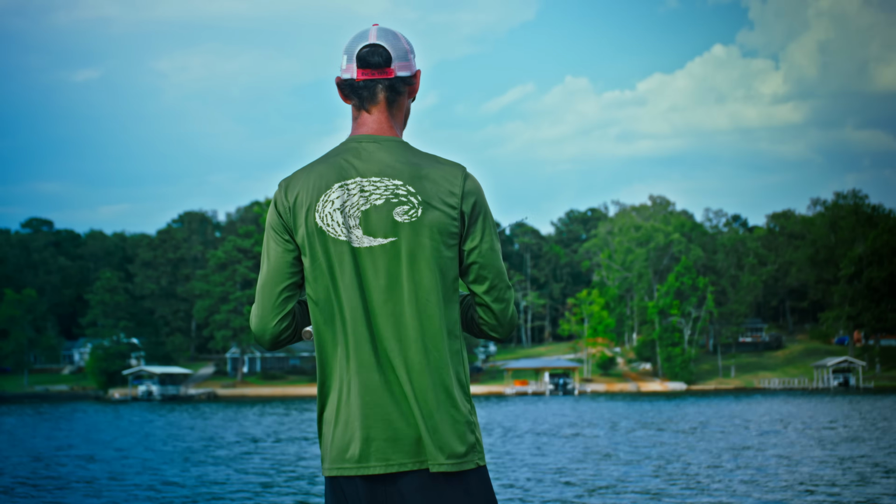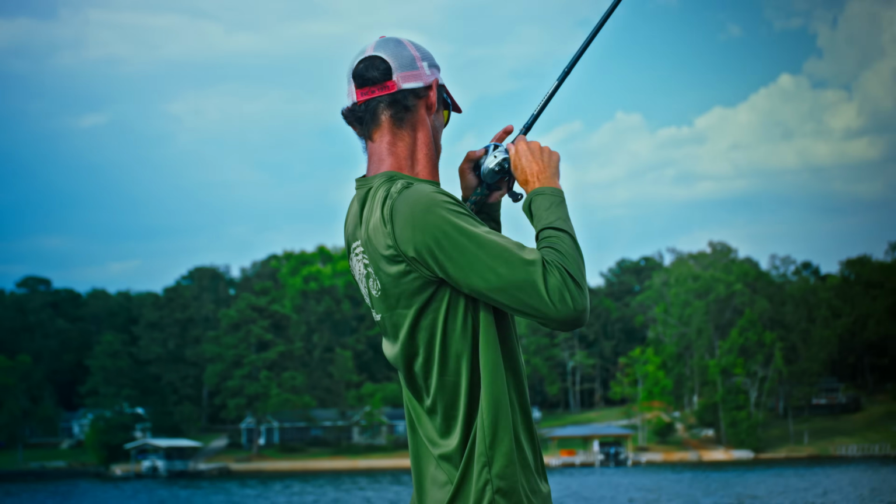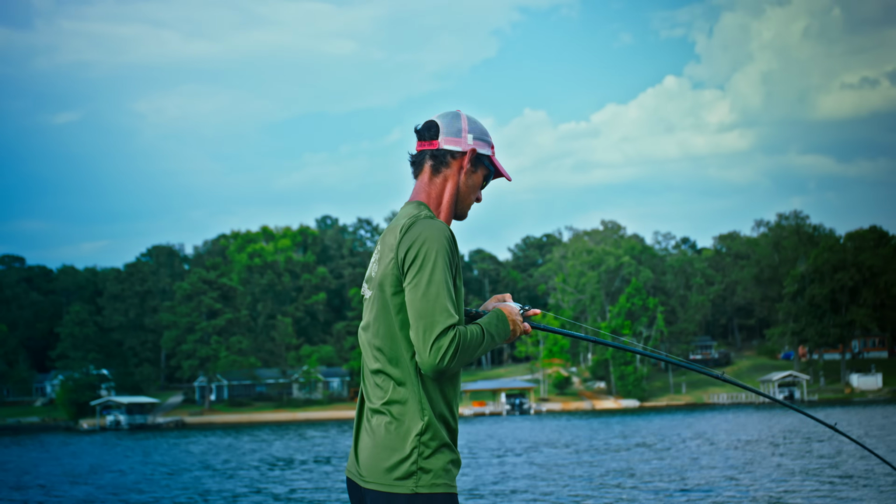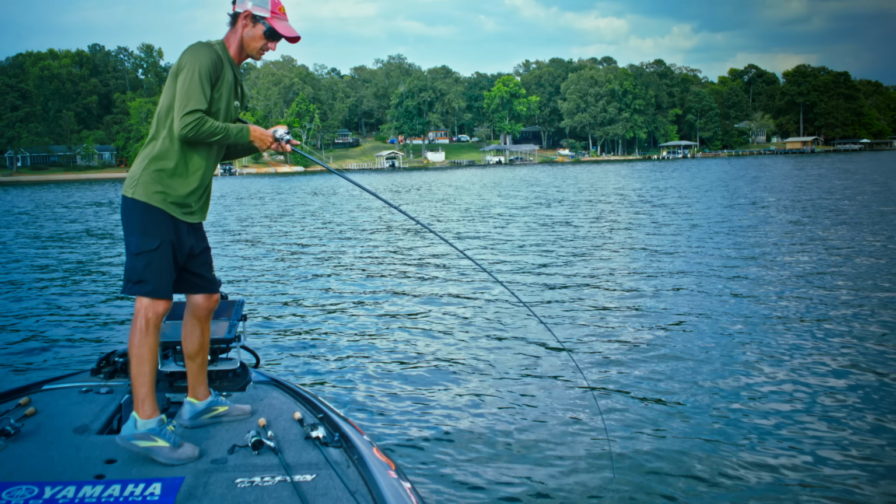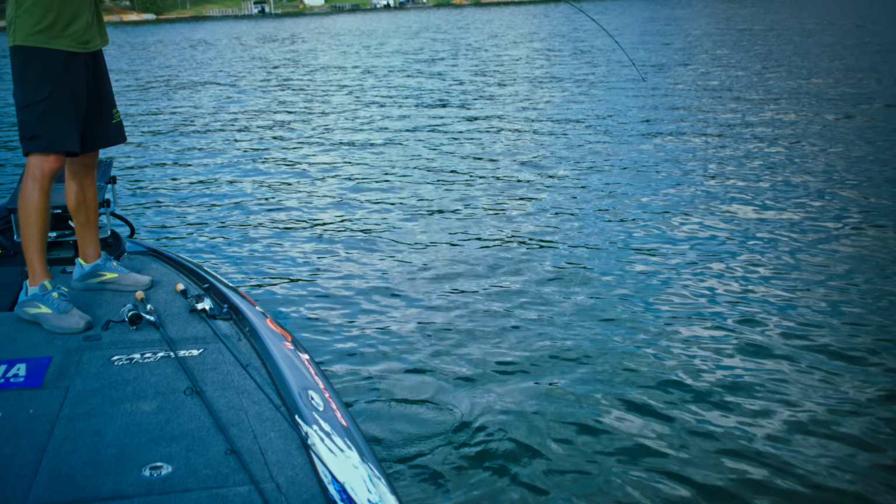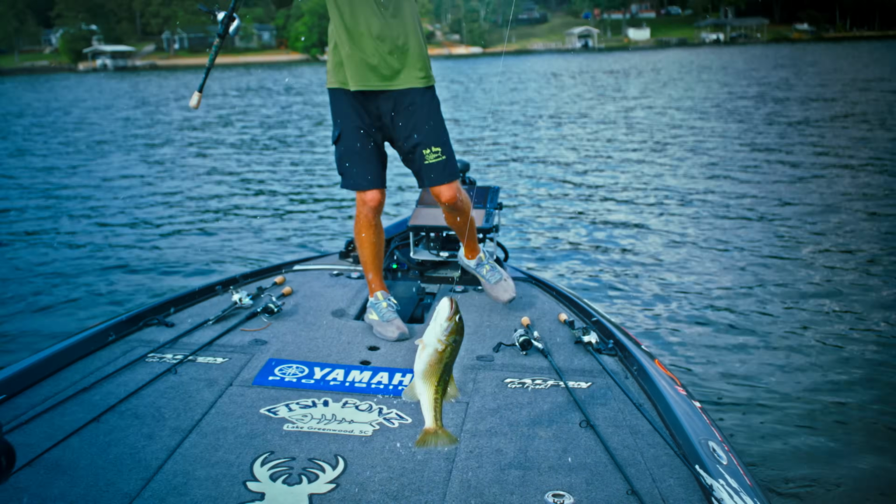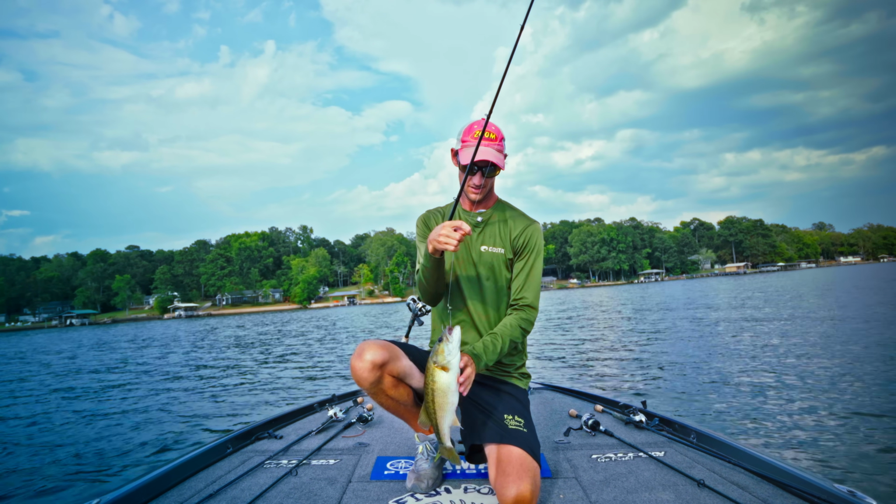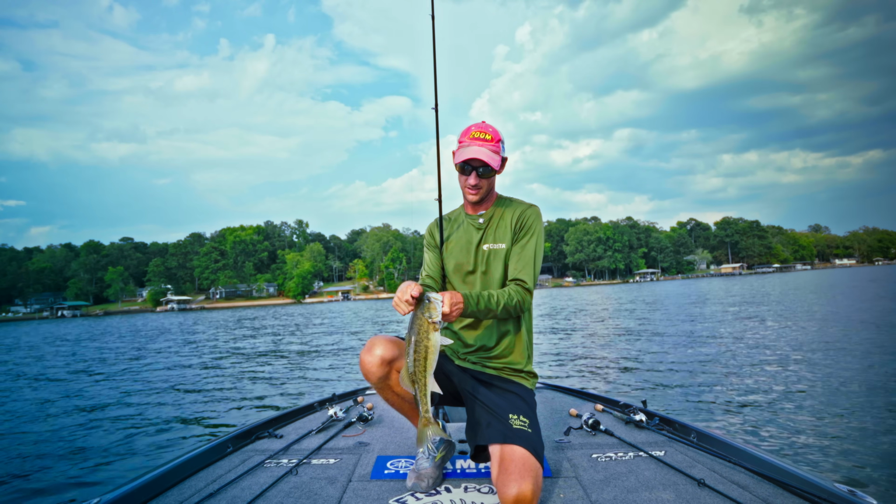Yep. My drag's too loose, but I got him. I think it's a big spot. It is. Big spotted bass on the shaky head. Got my worm entirely.